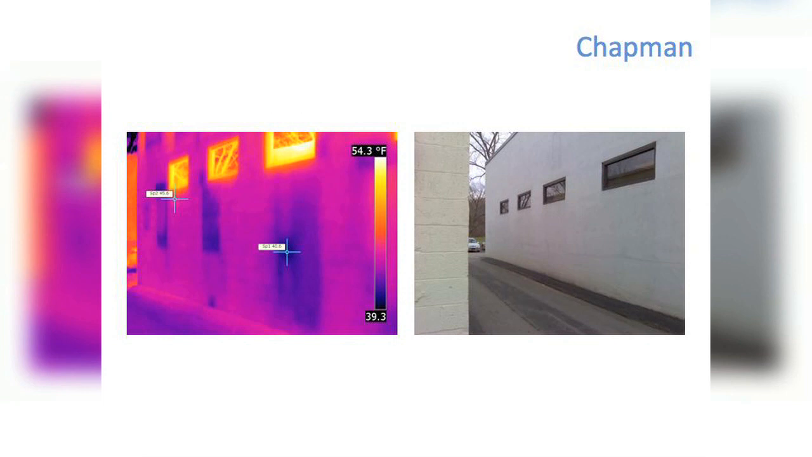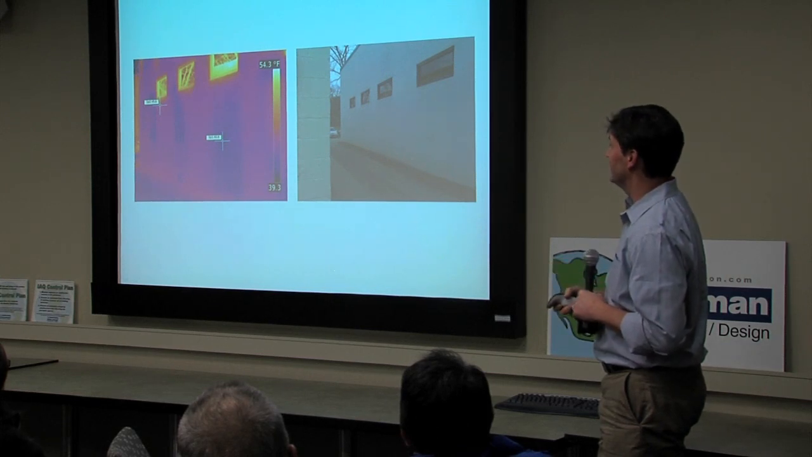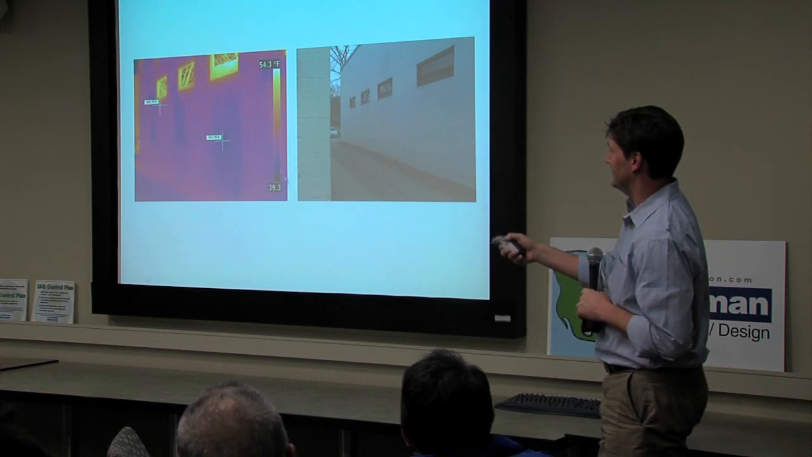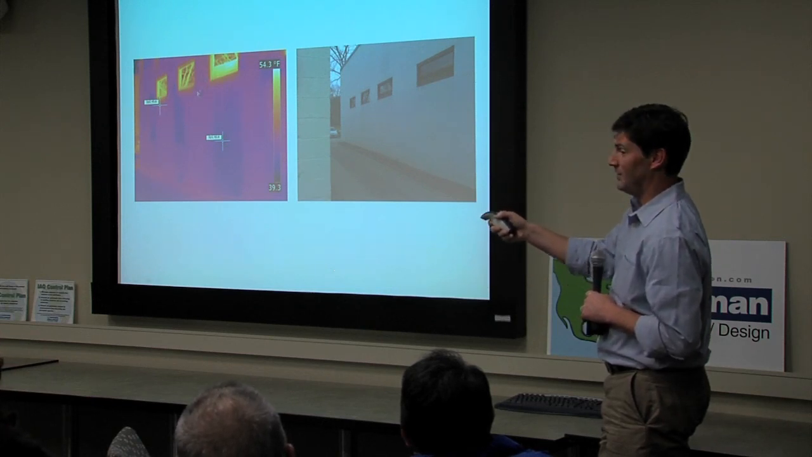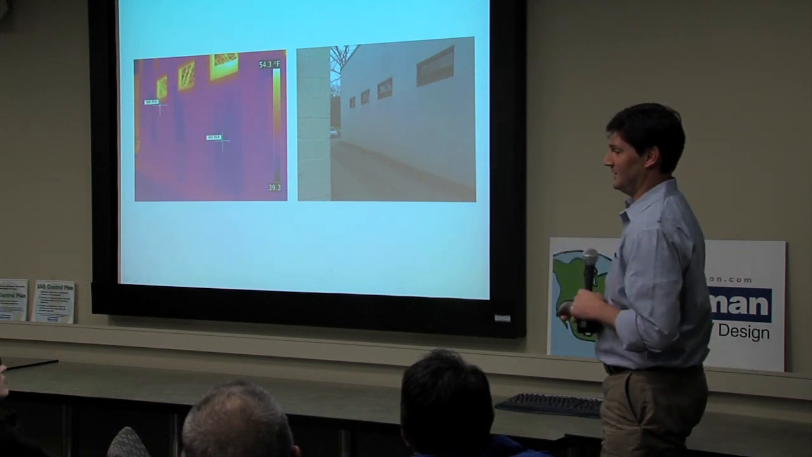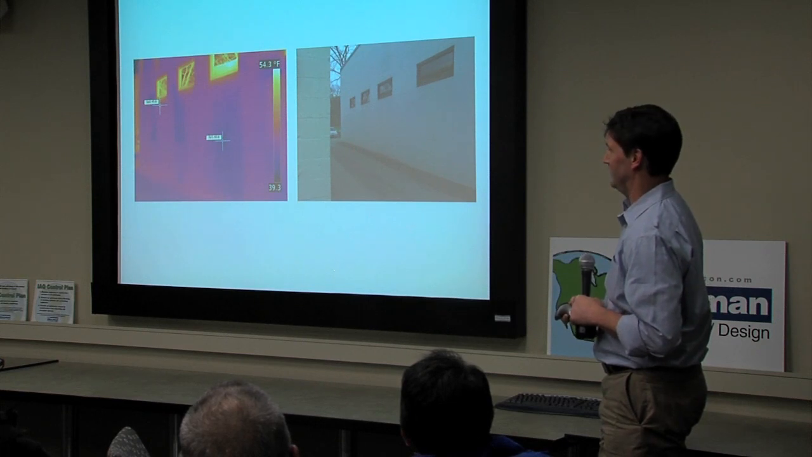This image here shows you pretty clearly what Matt was talking about earlier in terms of the reflected temperatures of this shiny glass right here. You can see the trees and the sky beyond. We're actually measuring the temperatures of the reflections that we're seeing in the window. So that's something you need to be very careful of when you're measuring temperatures of windows and other highly reflective materials.